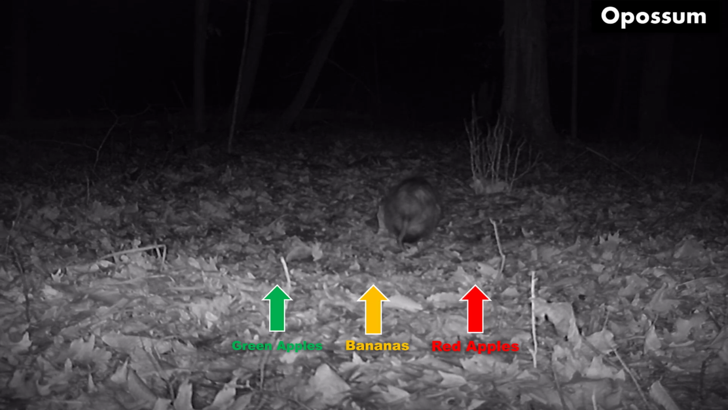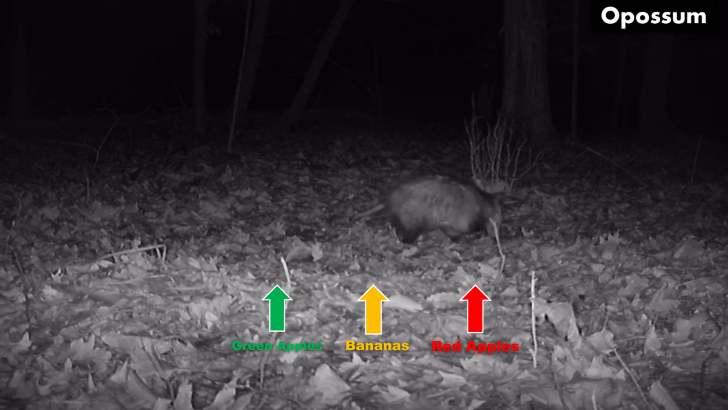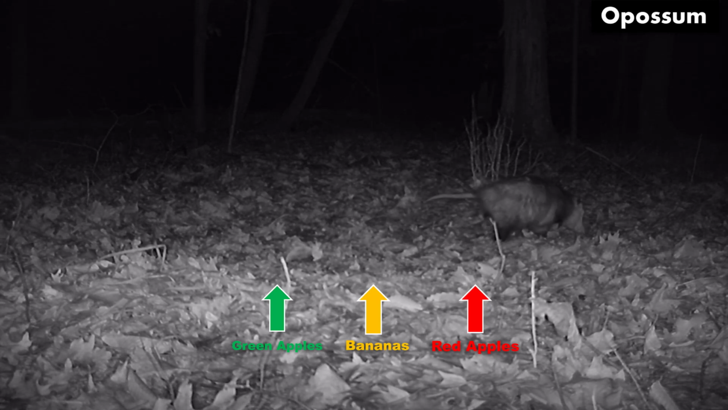I think he's looking for more bananas. And that was it for Gus Gus on this night.